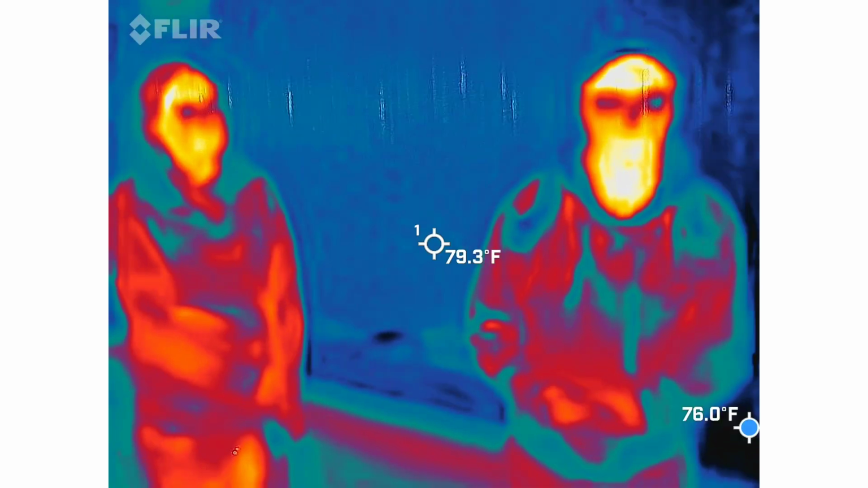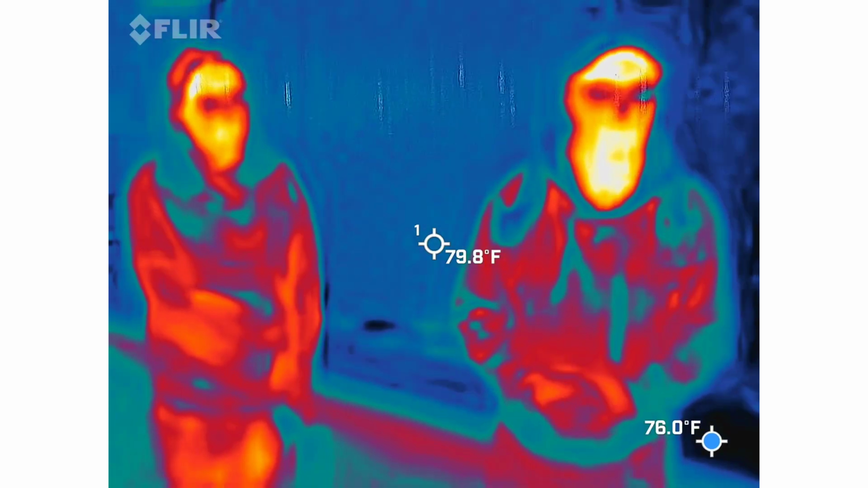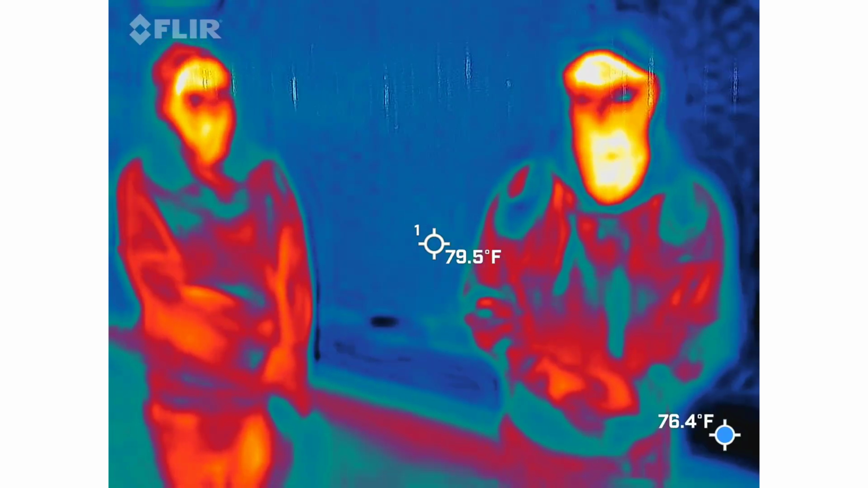Most of the time I'm going to be looking for blue and black. Okay. That's because black is the coldest thing. It's white hot, black cold. So just kind of keep that in mind.